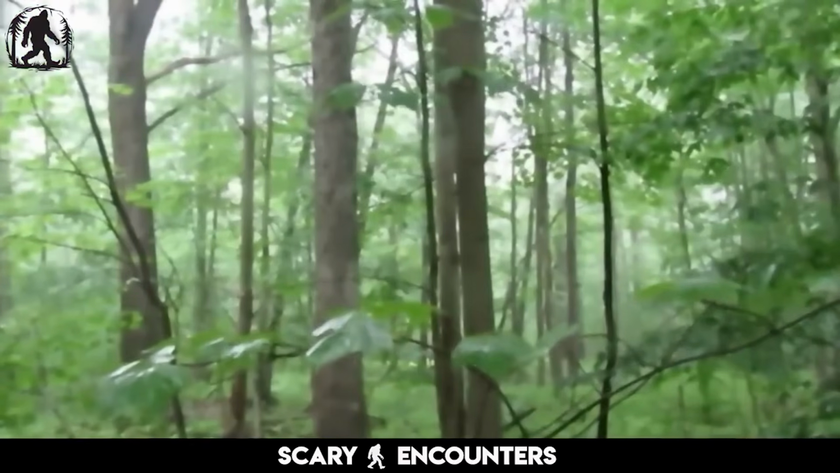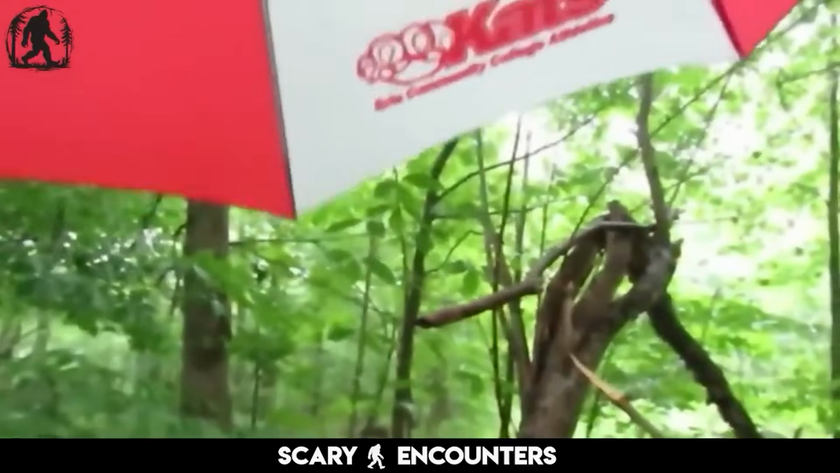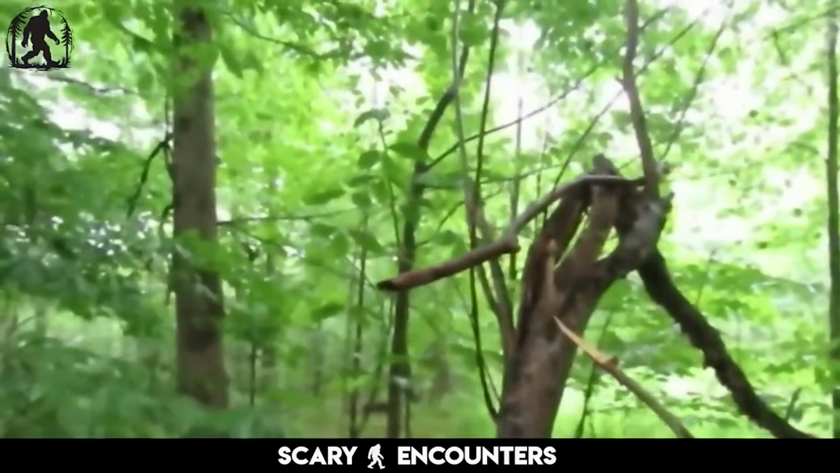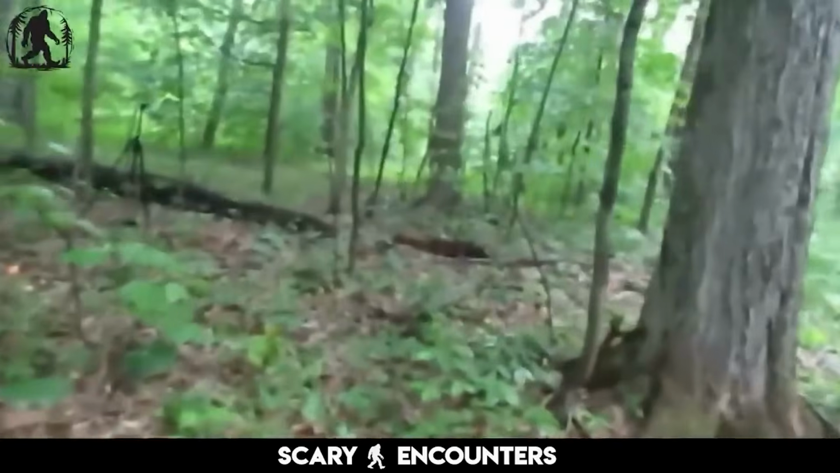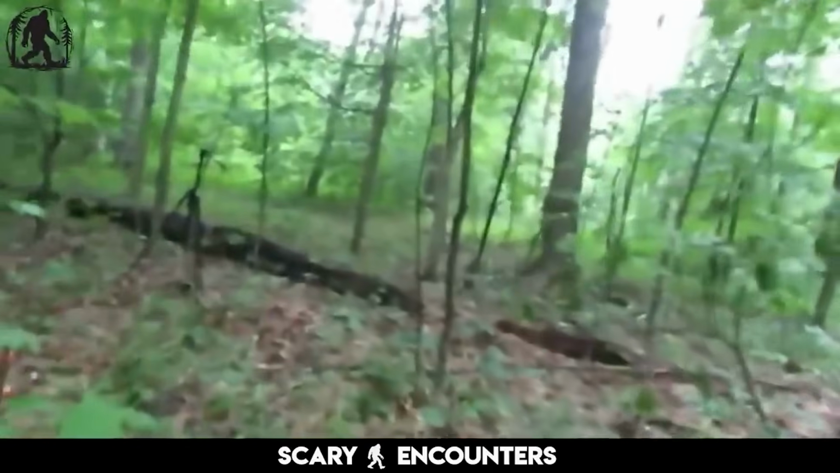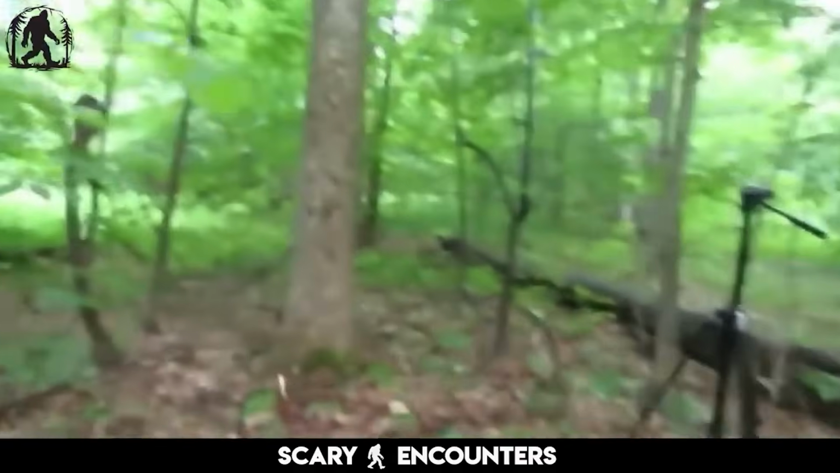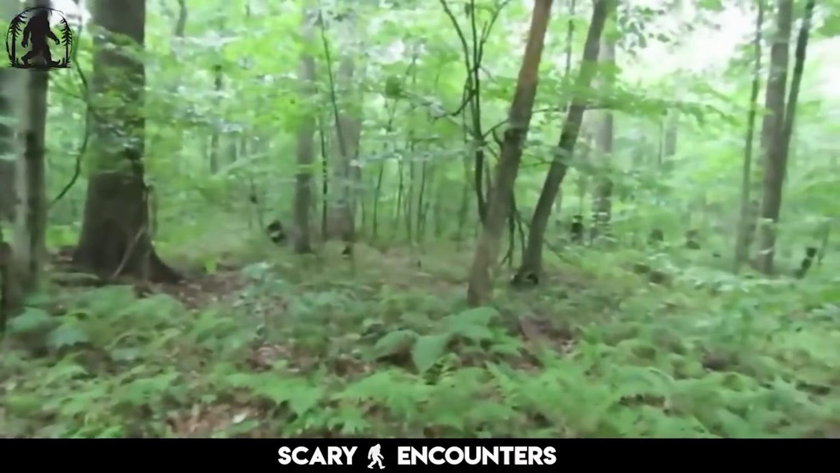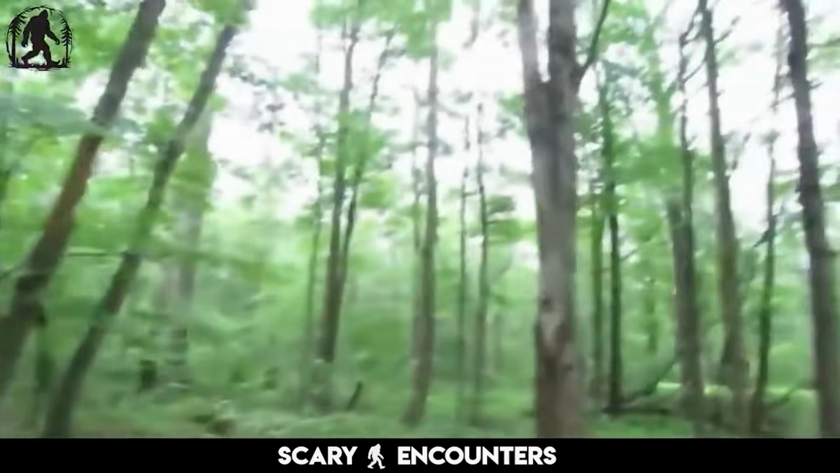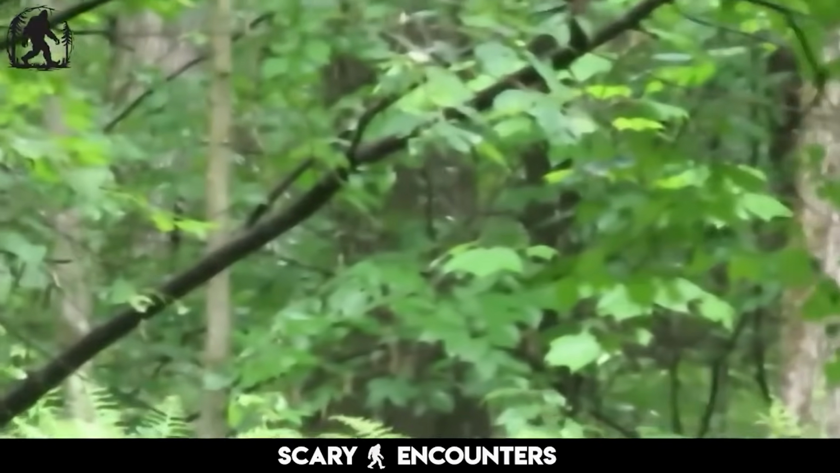As the sky darkens, the sense of being watched intensifies. Strange shapes emerge from the shadows, figures that seem to be moving between the trees. The camera picks up what appears to be a Sasquatch walking, and another figure peeking from behind a tree. If it's a juvenile, it makes sense that the larger one would track every move, ensuring the safety of its young. More dark shapes shift in the background, almost blending into the thick forest.